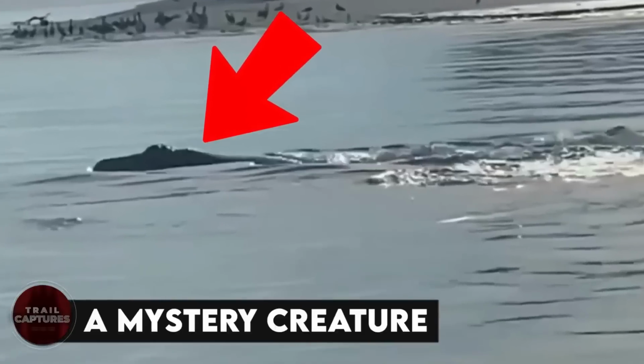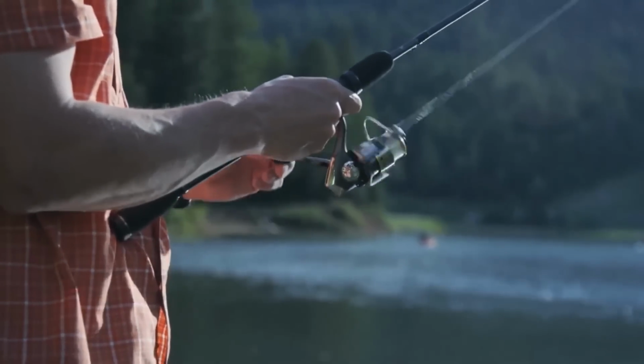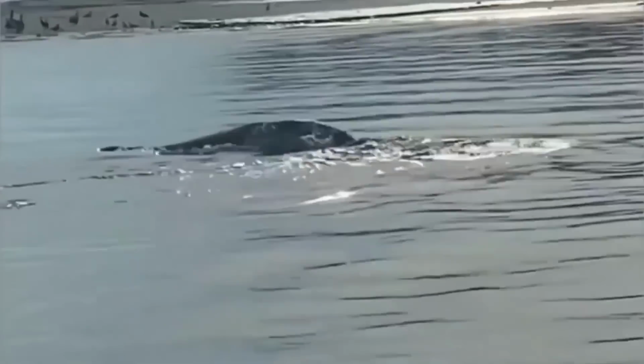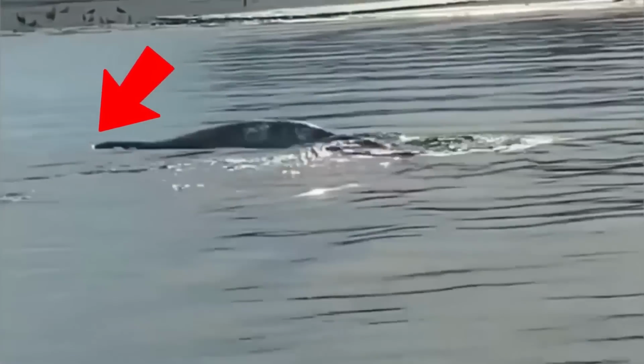A mystery creature. A fisherman was on his usual routine catching fish, throwing nets and all, and that is when he noticed something quite unusual lurking in the water. He took his camera out and started recording, and this is what the mystery creature was. A dark creature swimming near the coast of southeastern North Carolina.